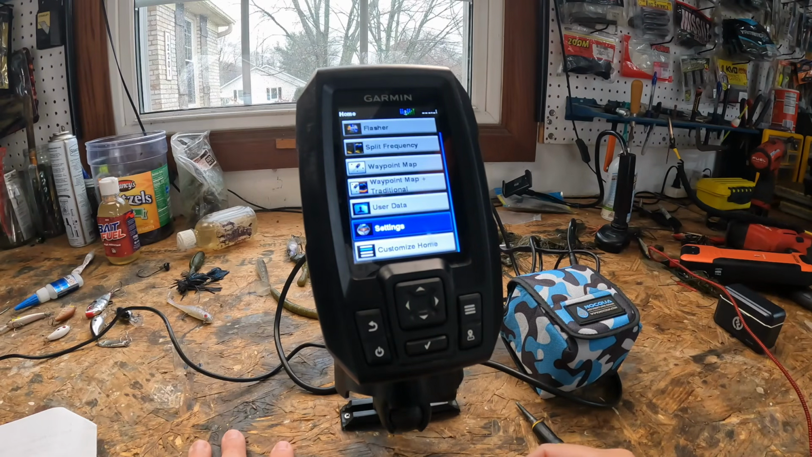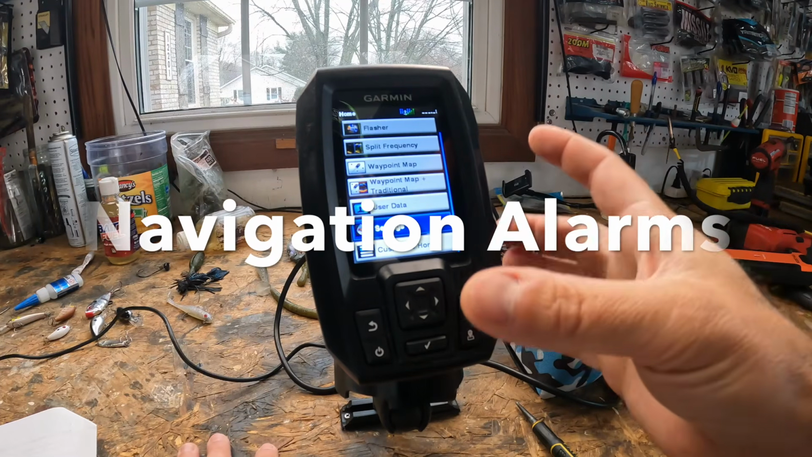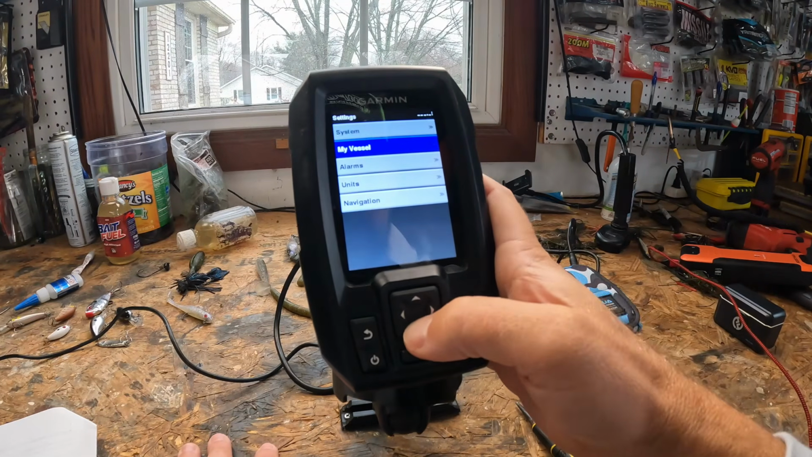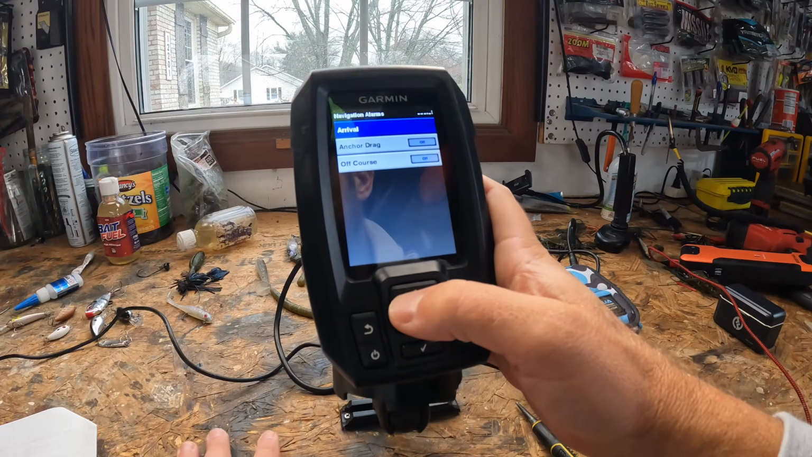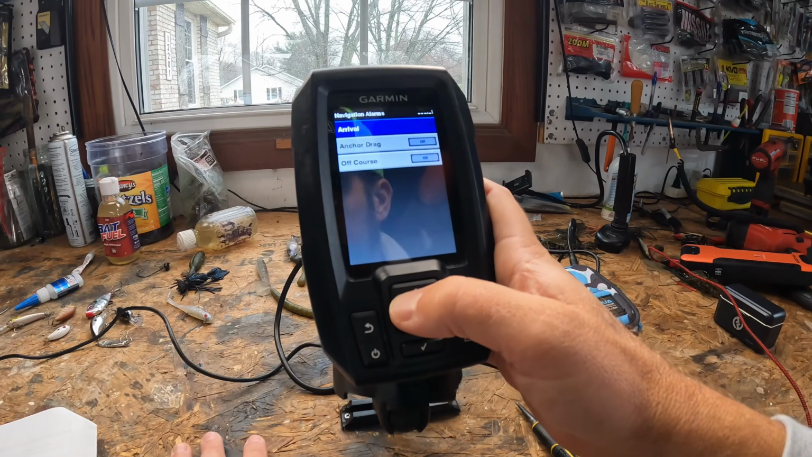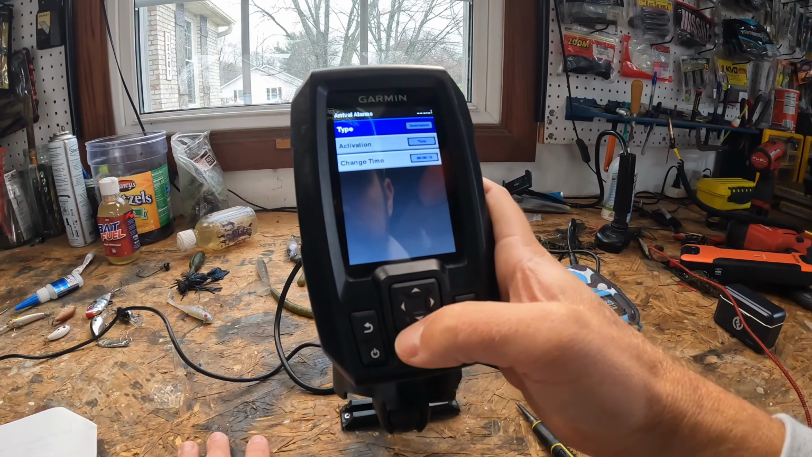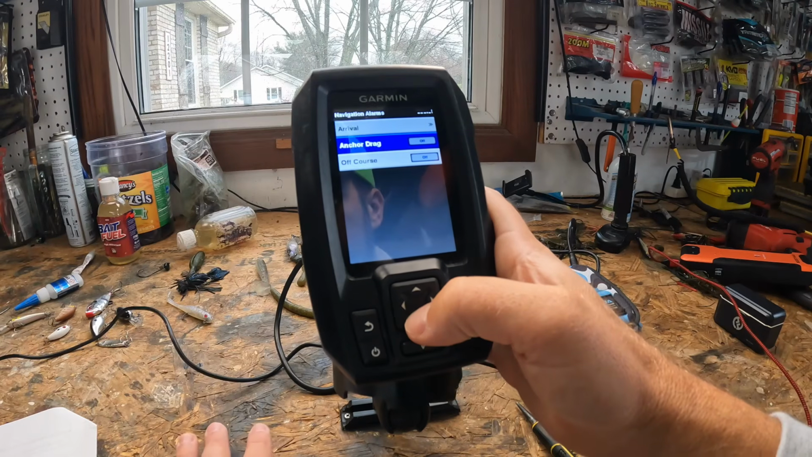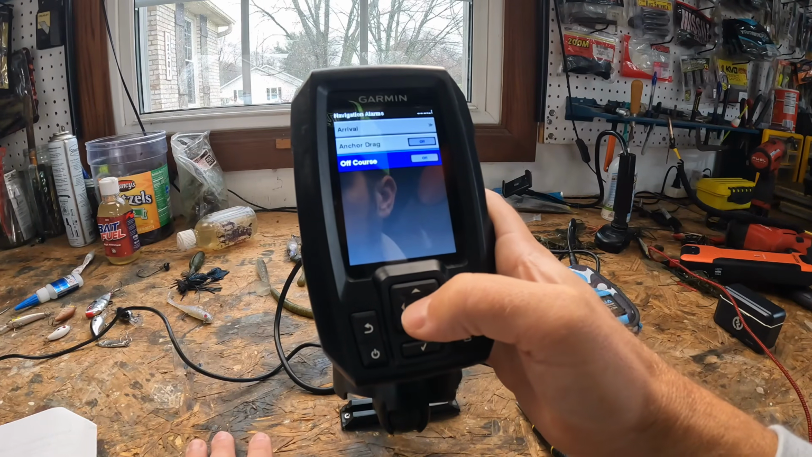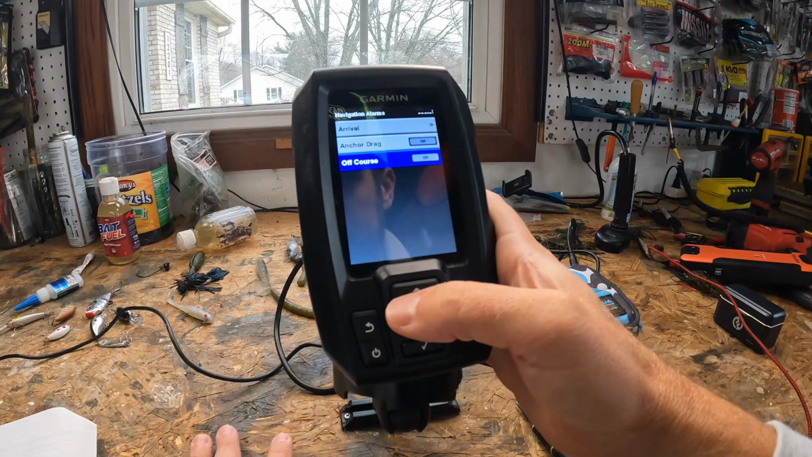All right, next. There are a variety of navigation alarms, and so I'm going to walk you through those. You go to settings, alarms, navigation. And so you can do a variety here. You got arrival. This is going to alert you when you're close to the destination or upcoming turn. Then you have anchor drag. Anchor drag is going to warn you if you drift too far while anchored. You're going to have off course. Off course is going to sound when you go off course by a set distance.